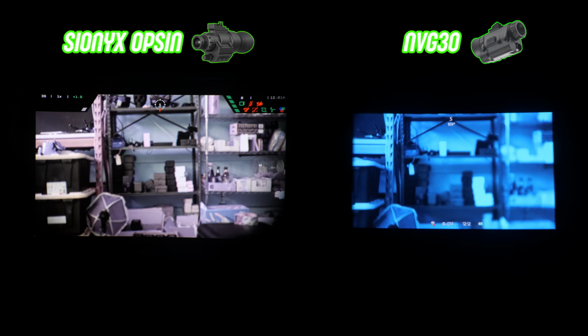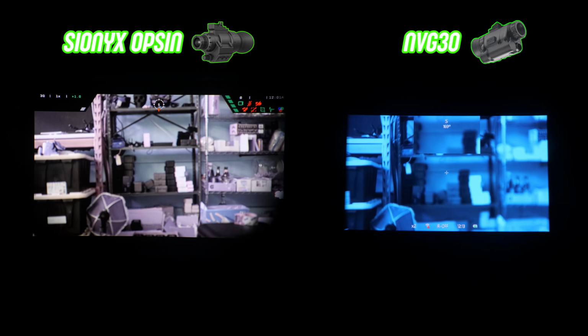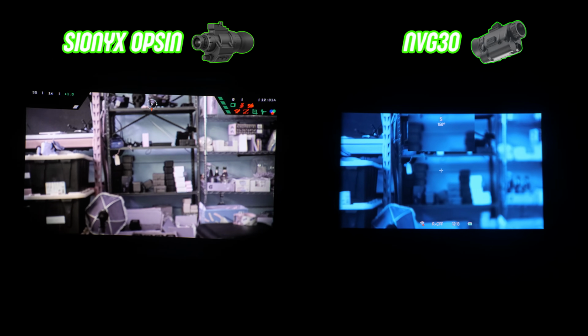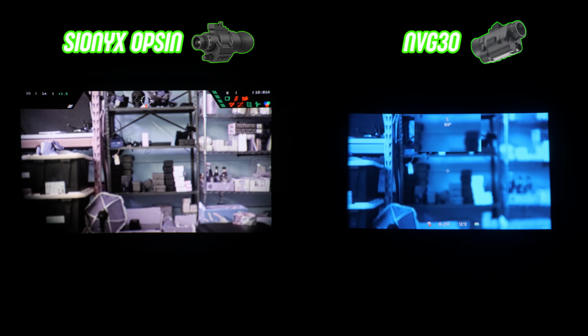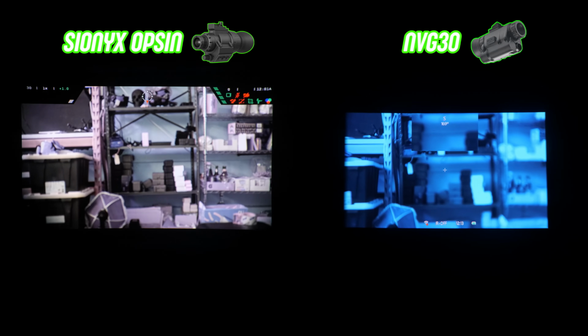Here's a side-by-side view of how these screens will appear through your eyepiece, and the image will definitely look slightly larger on the Opsin compared with the NVG30. There's not a huge difference here, but the image through the eyepiece is a little bit larger on the Opsin, and having a larger screen closer to your eye is going to provide a slightly more immersive visual experience.